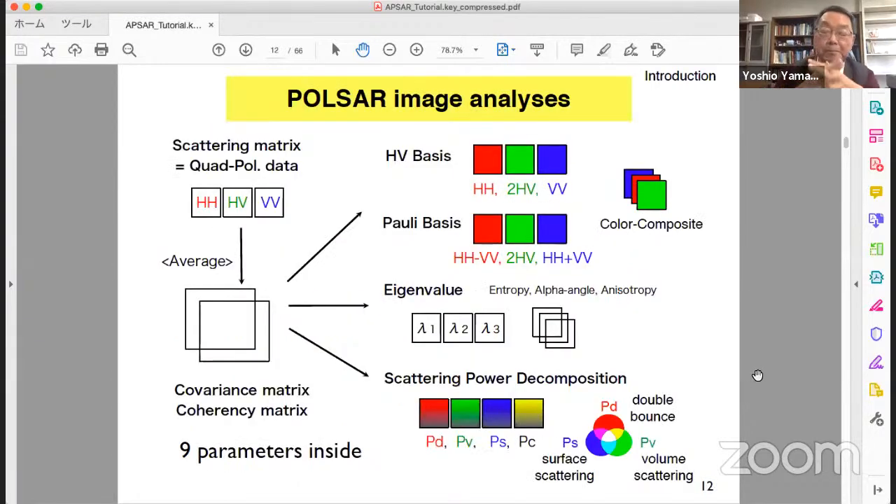So using this covariance or coherency matrix with 9 parameters inside, we make HV basis analysis. For example, we assign color code HH as red, HV as green, VV as blue, and make a color composite.